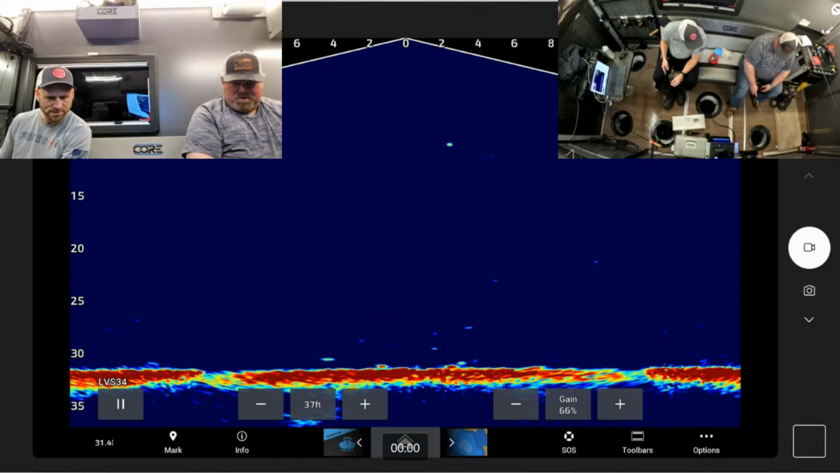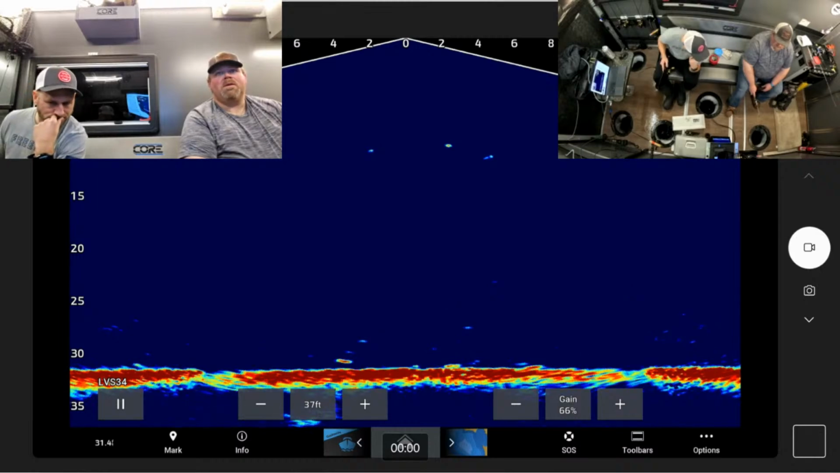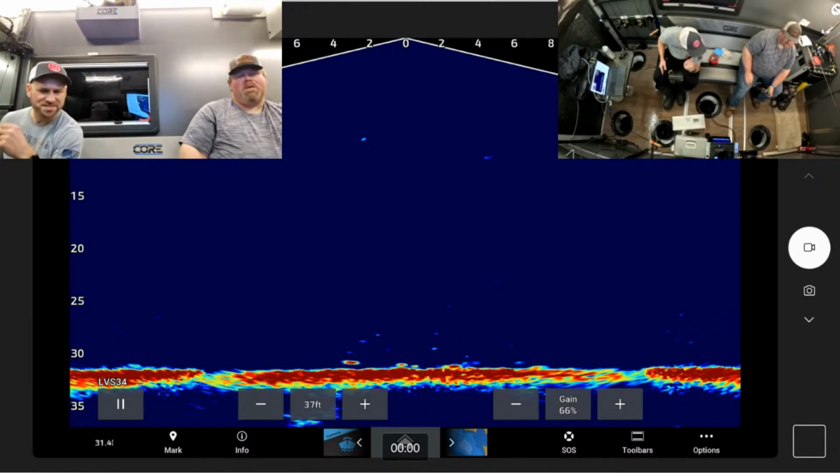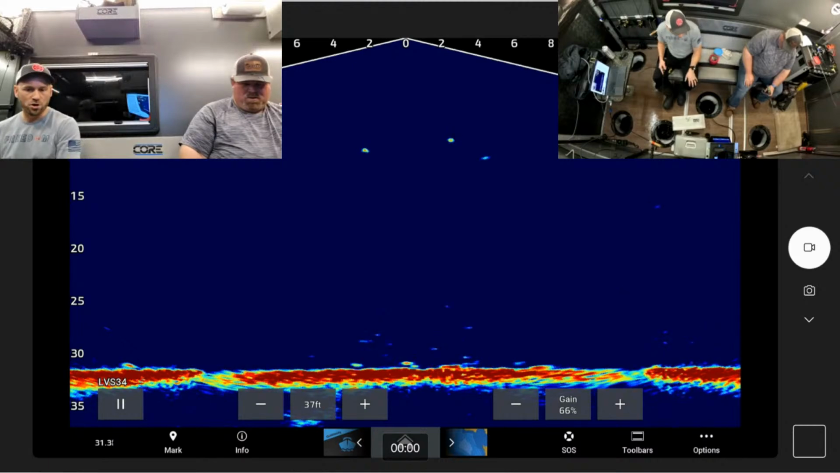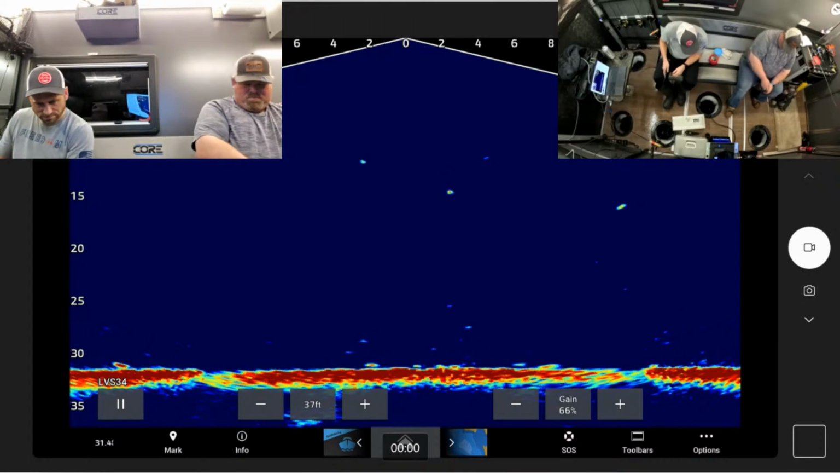Getting lots of marks, just nothing really wanting to come in. Kind of weird. And then you just see these things on the bottom, and you're like, oh, look at all those fish. Oh, there we go. 15 feet down. I bet that's the same one.